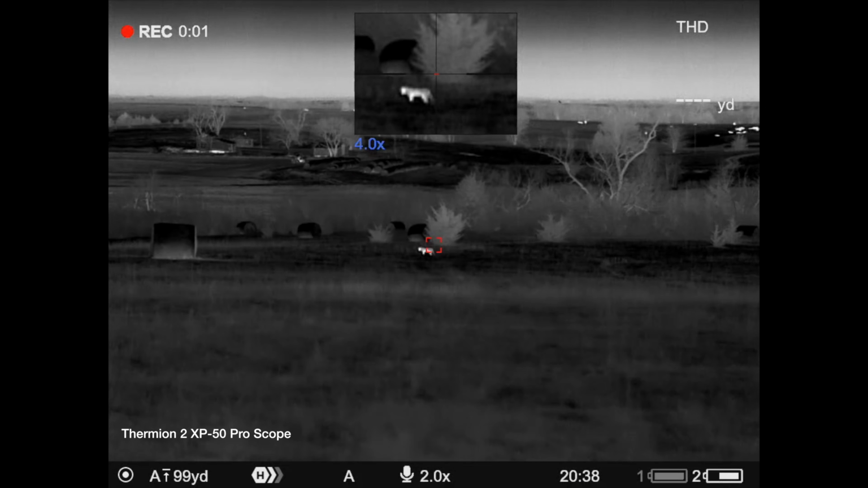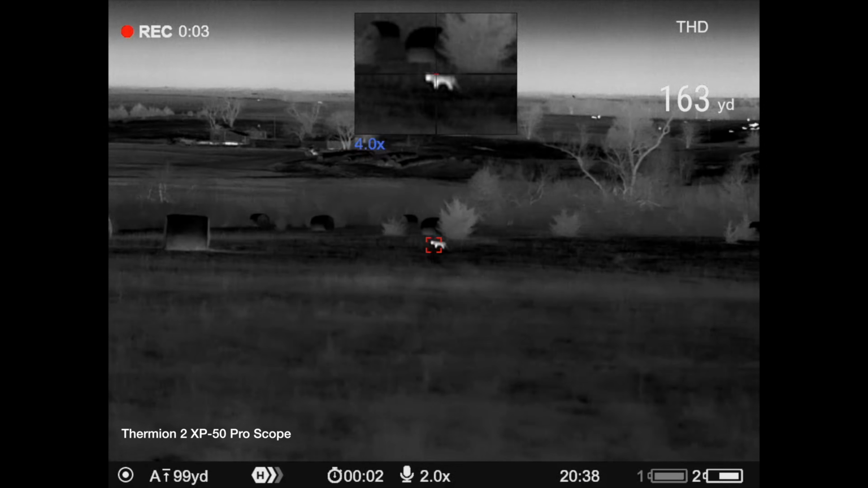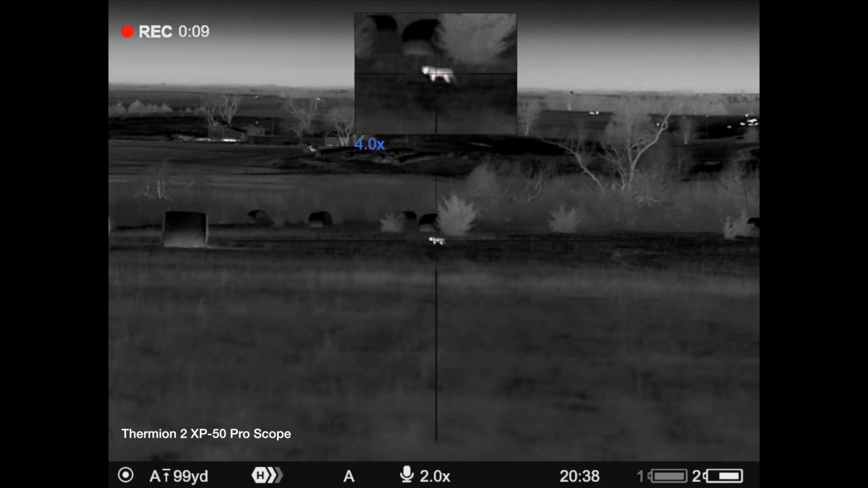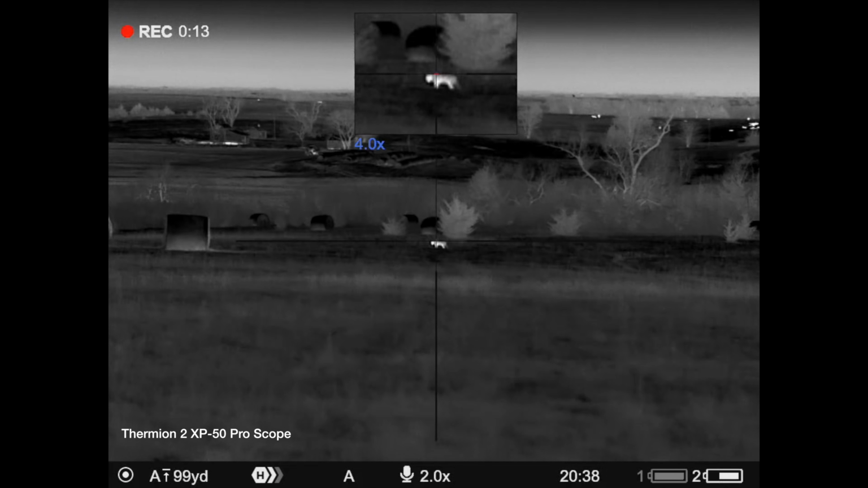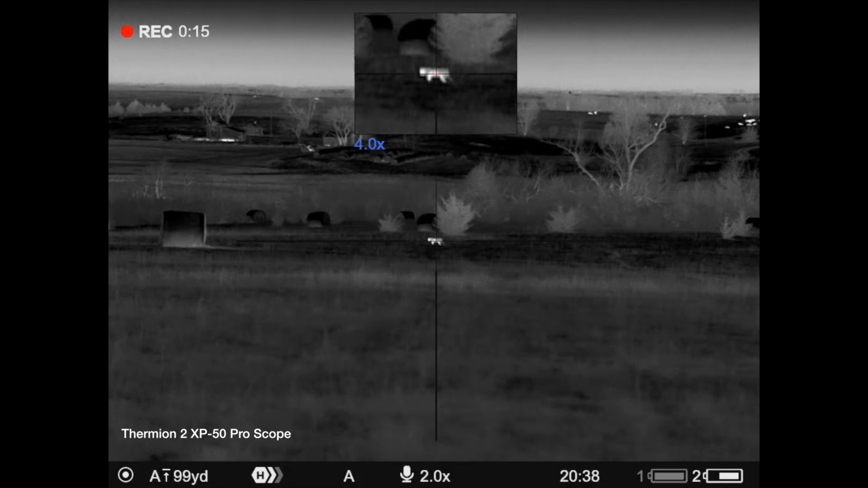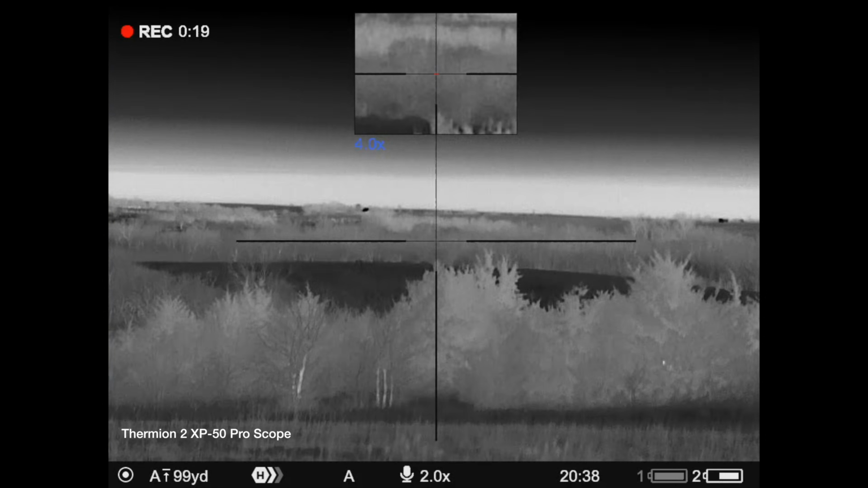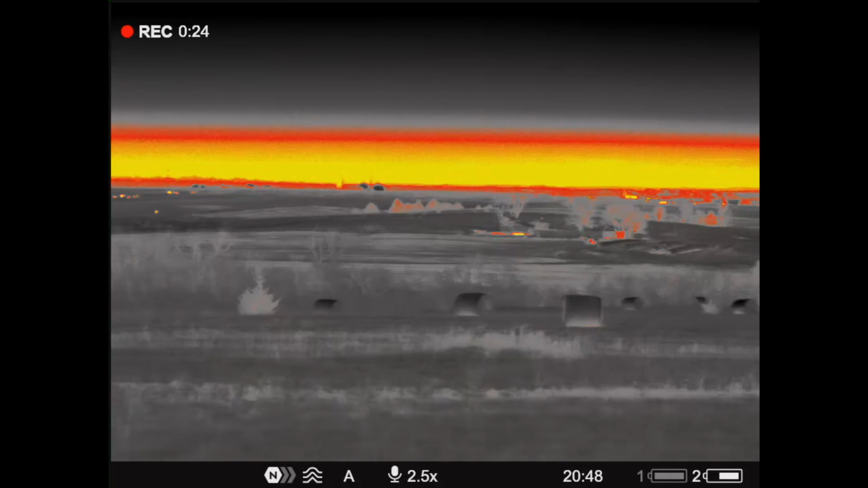And coyote right in front. Coyote right in front. Okay, hold on. Coyote. We're at straight north. Somebody talk to me, straight north. I got it.